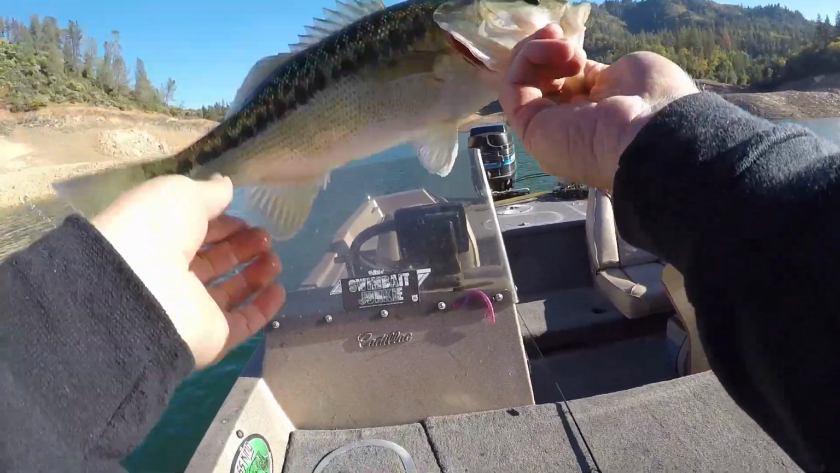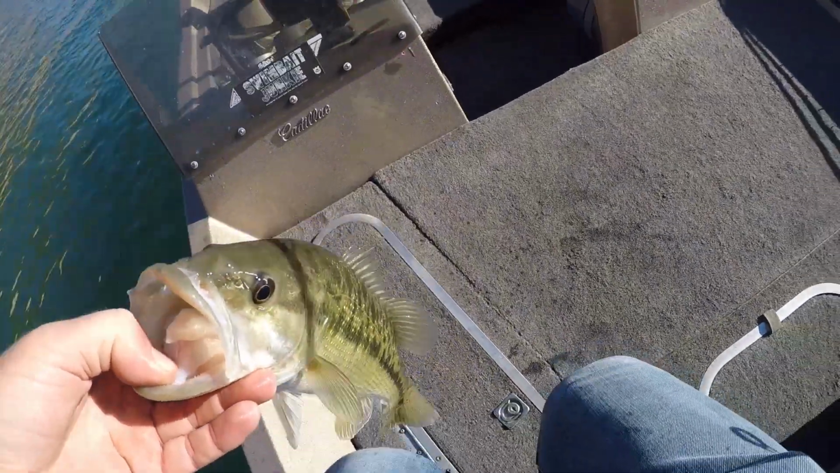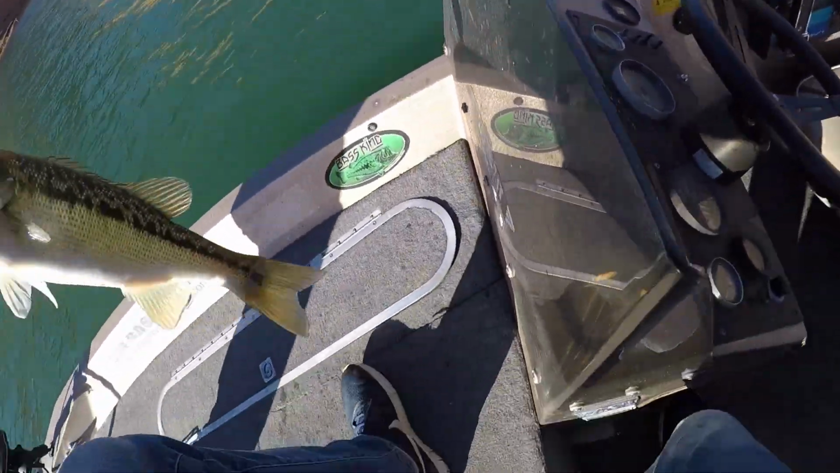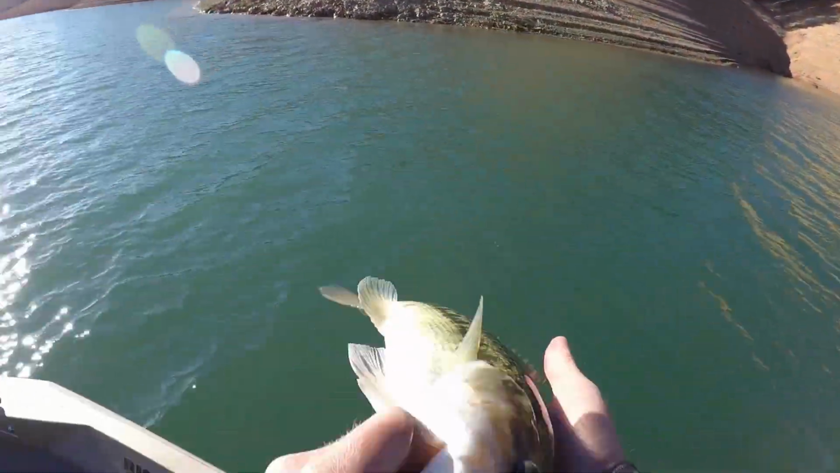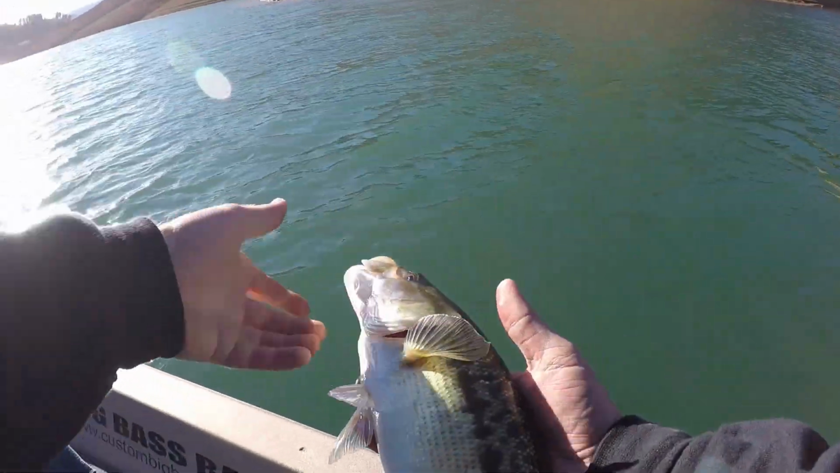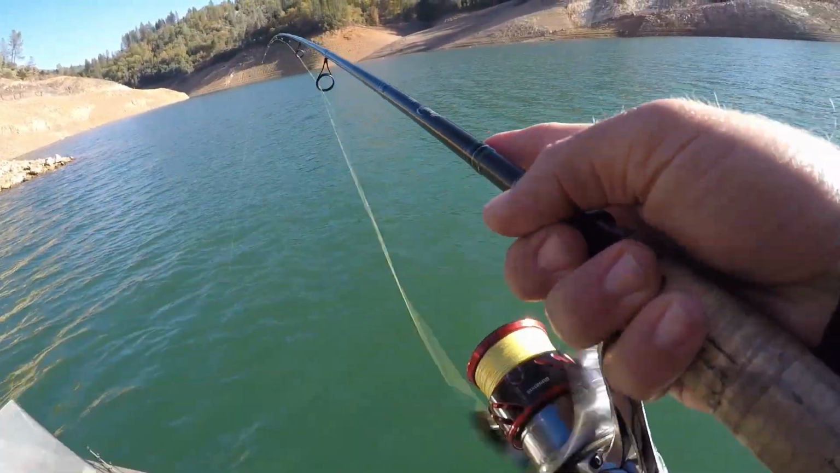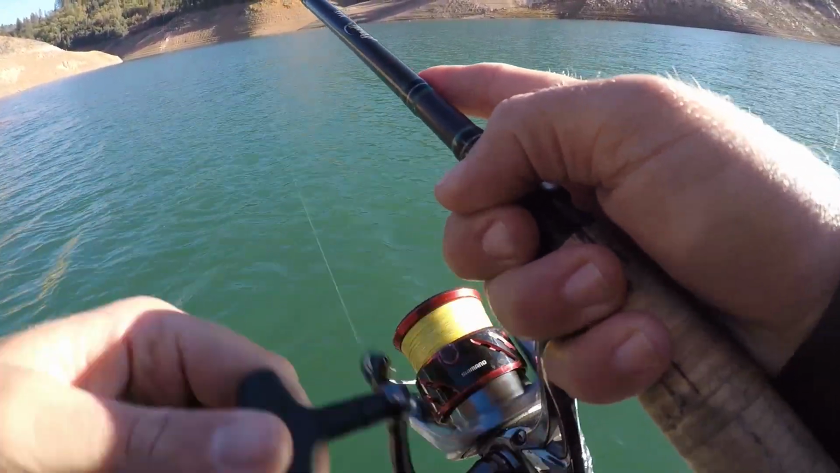That's 1.25 pounds probably. Here, I'll get away from you. Get off there. He was on the right side of the point, kind of just out there. Nice. Cool. Thanks, buddy. Go home. Yeah, he grabbed it and I set maybe a hair early.